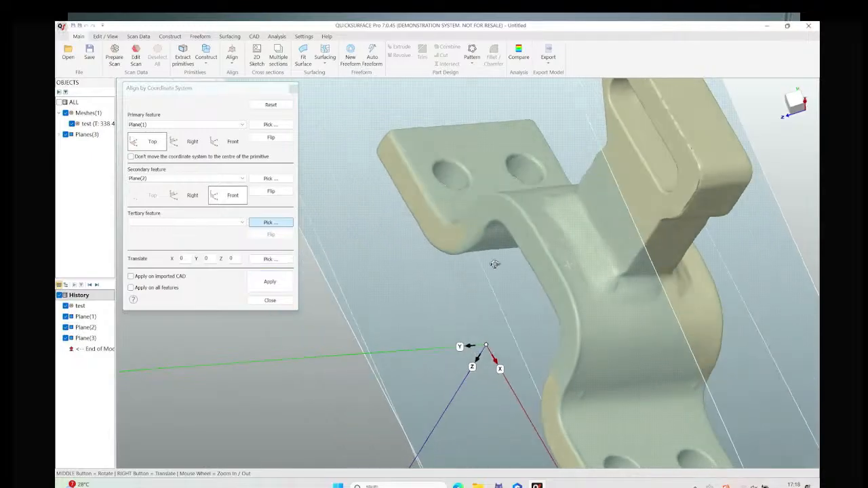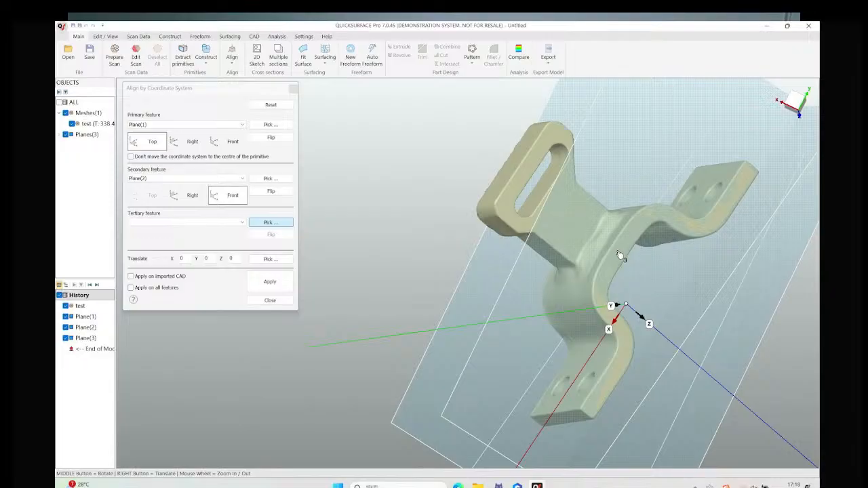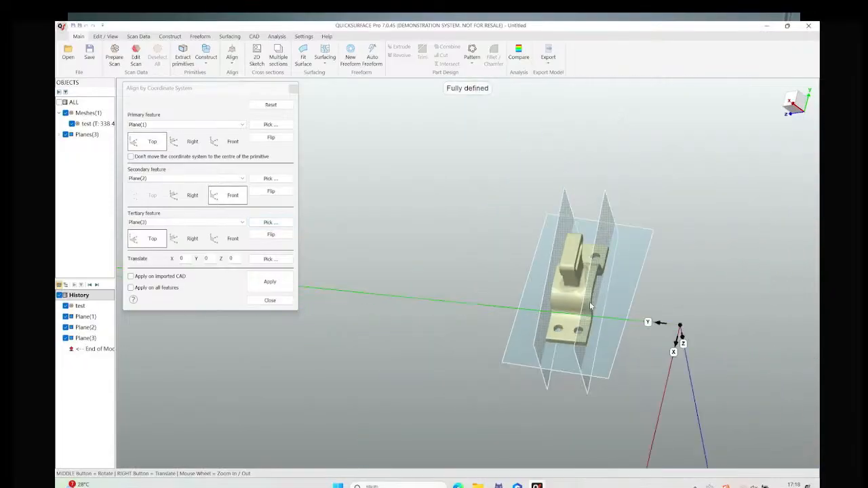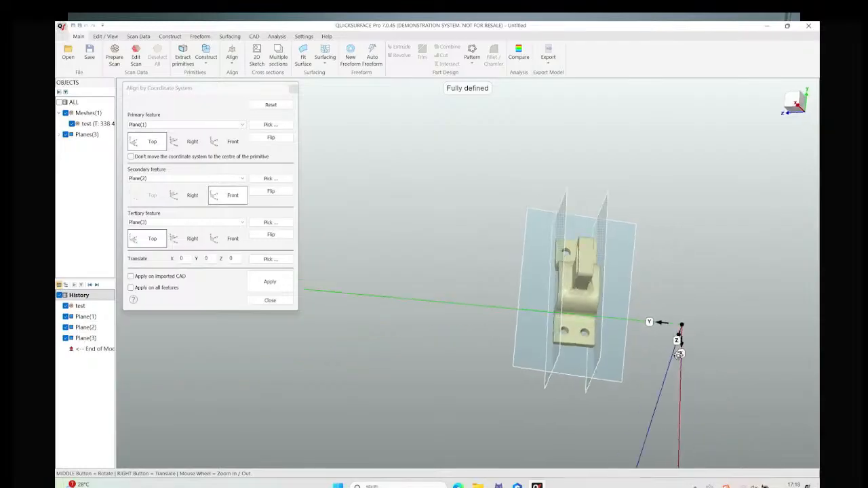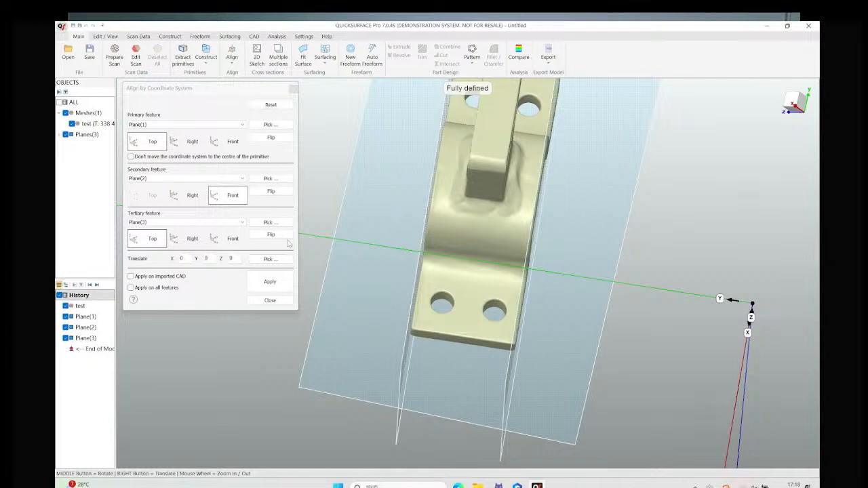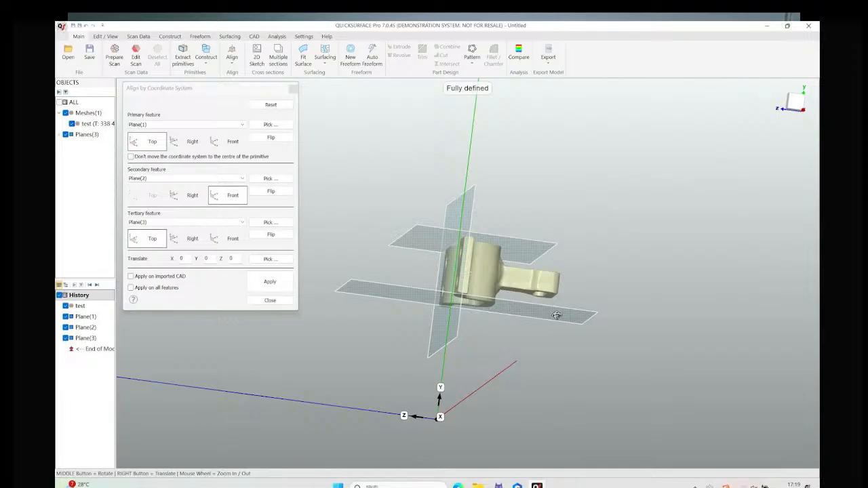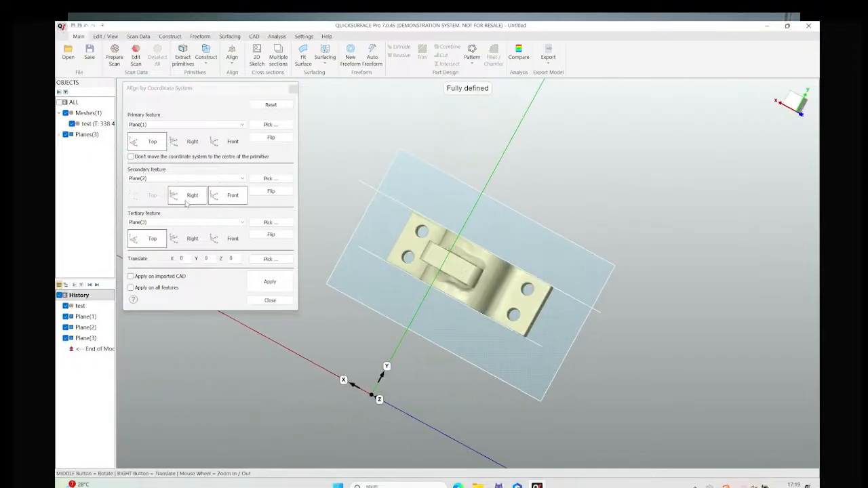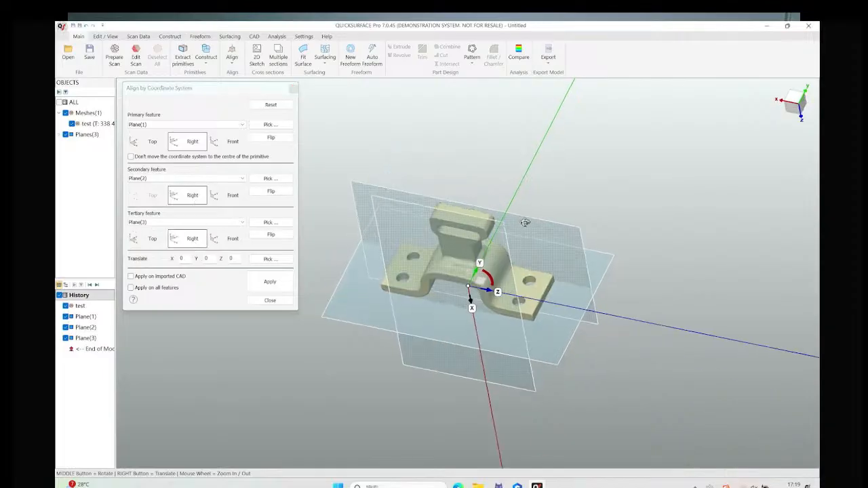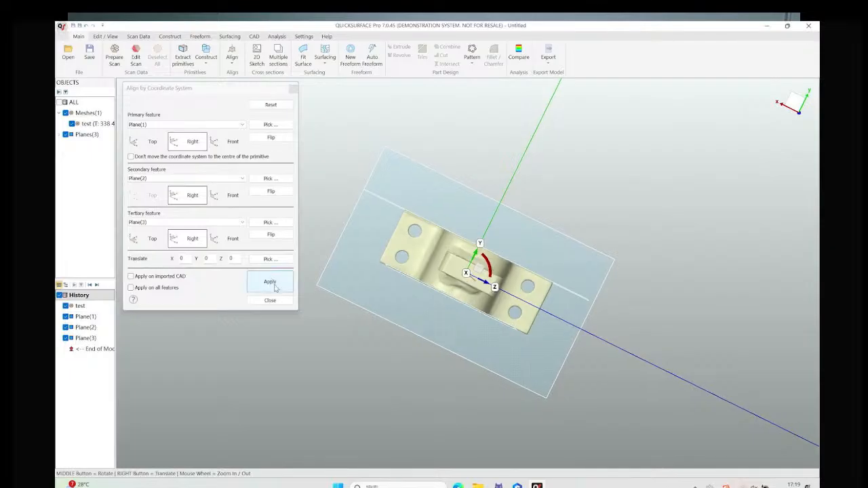But it seems that the direction is wrong. You may find the z-axis goes downwards, or not in the correct direction. So here we need to click the apply button, and then adjust the direction of each axis, to change the direction and make the z-axis point to the top.